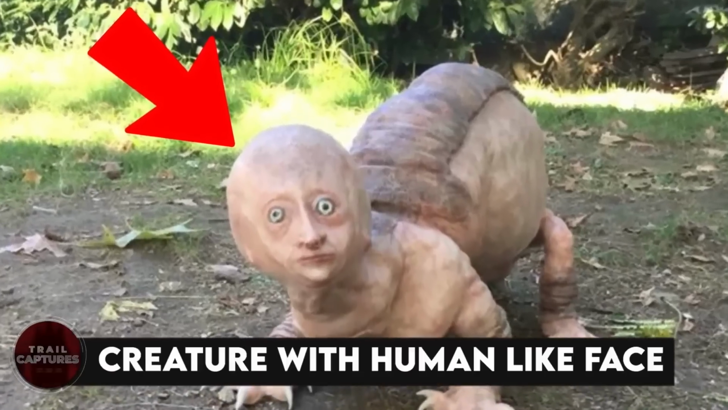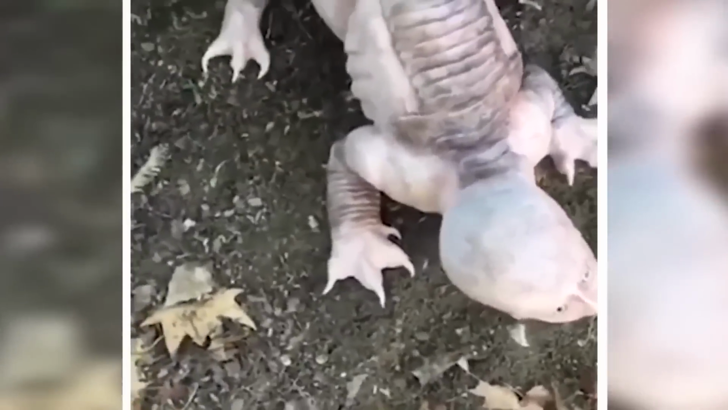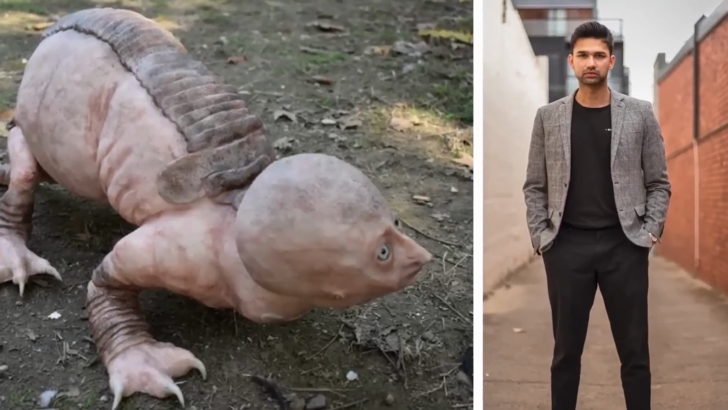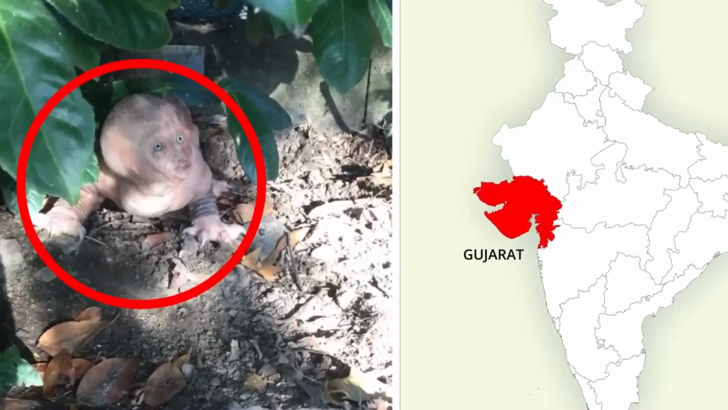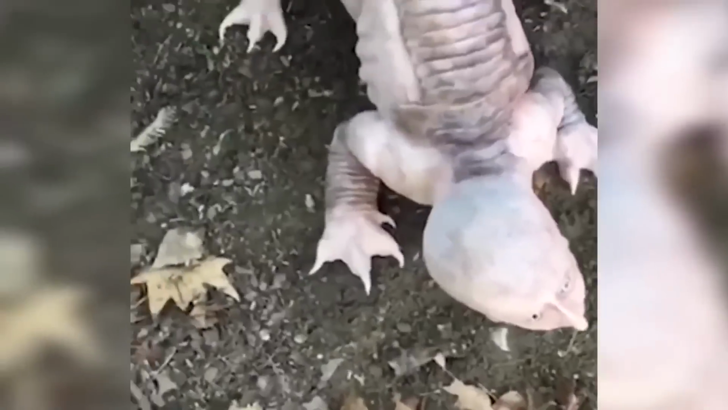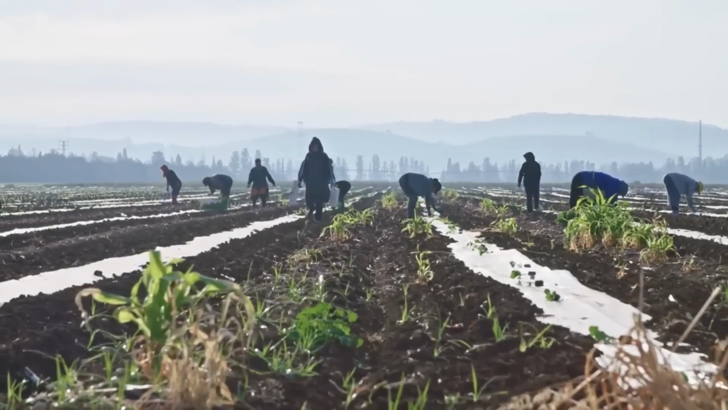Creature with human face. In a chilling video gaining momentum online, a peculiar sight has emerged, captivating netizens worldwide. It reveals an otherworldly entity, seemingly an alien, adorned with a human-like countenance. The footage, although dated, resurfaces with an alarming twist. Rumors spread that a perilous creature has fled Gujarat, wreaking havoc upon Rajasthan's unsuspecting farmers. The online realm buzzes with anxious deliberation, urging vigilance among agricultural communities.